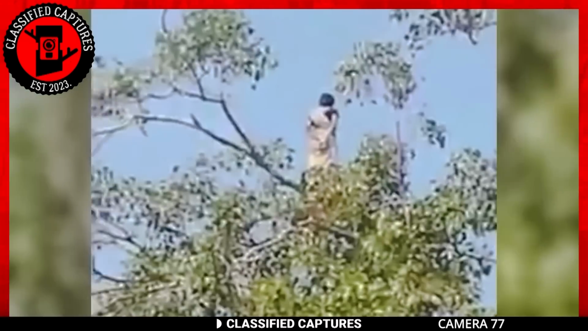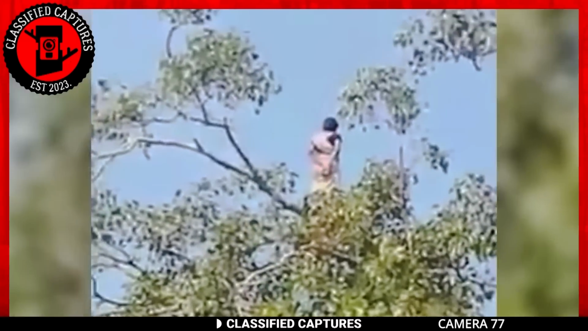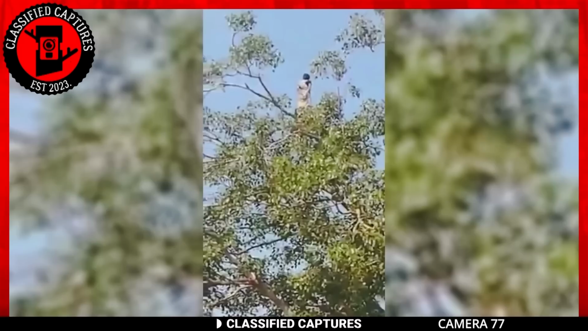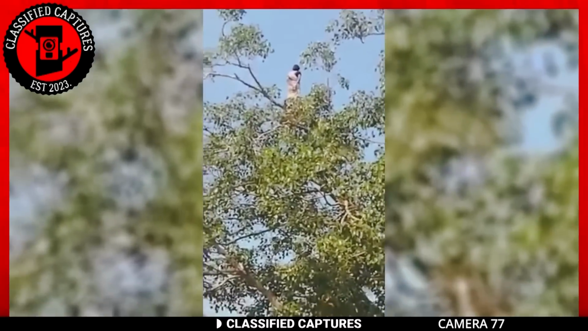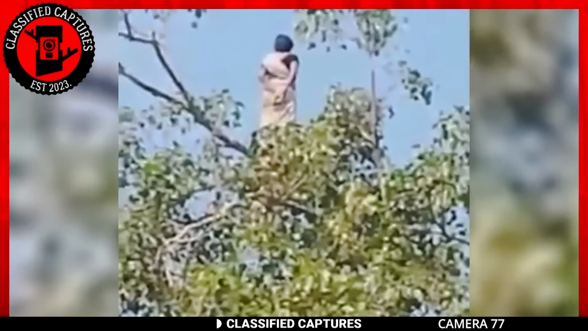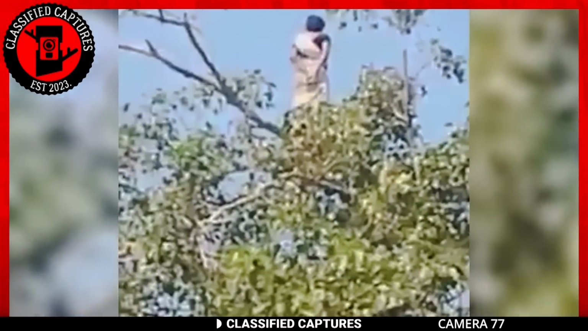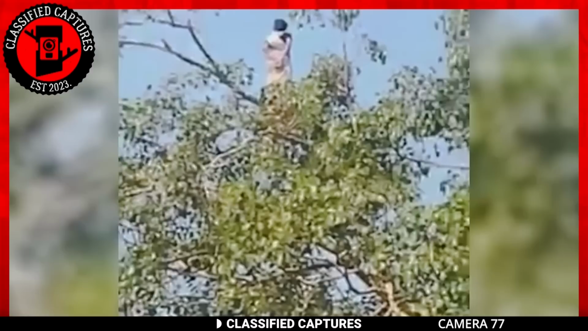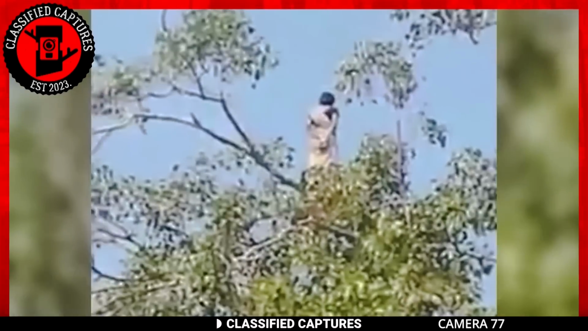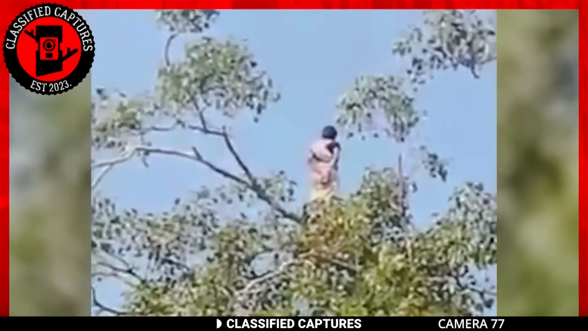In this clip, there was a mysterious woman perched atop a tree, and the whole situation is nothing short of perplexing. No one seems to know who she is or how she managed to get up there. What makes it even more intriguing is the fact that the branches of the tree look rather feeble, clearly not designed to hold a person's weight. Yet there she stands without a bother or care in the world.